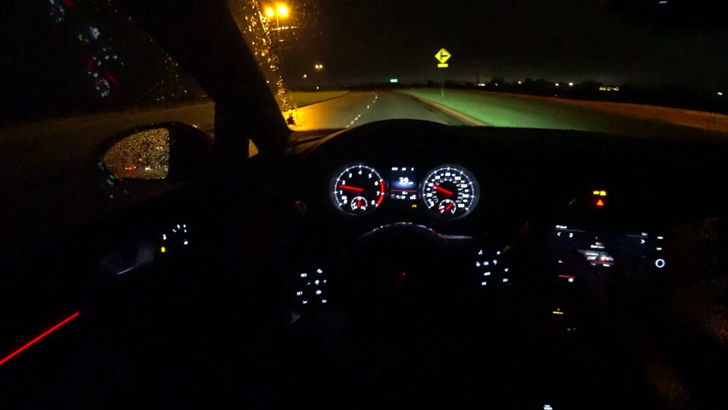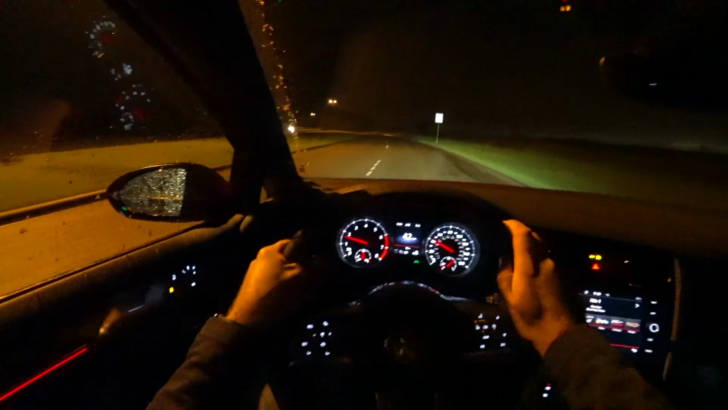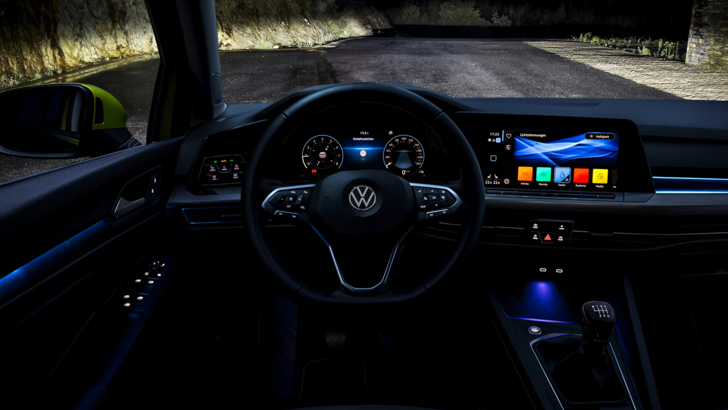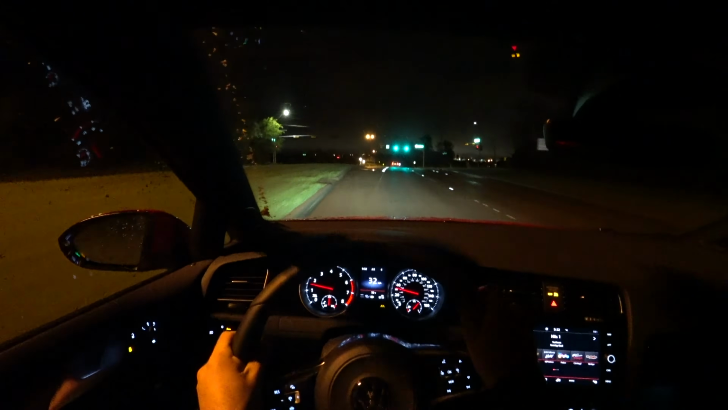The inside of the Golf is a nice place to be. You do have white backlighting pretty much on everything, but the red on the doors and the footwell lighting is nice. It's a nice place, but I'm really excited about that Mark 8 Golf with all the ambient lighting colors that you got.